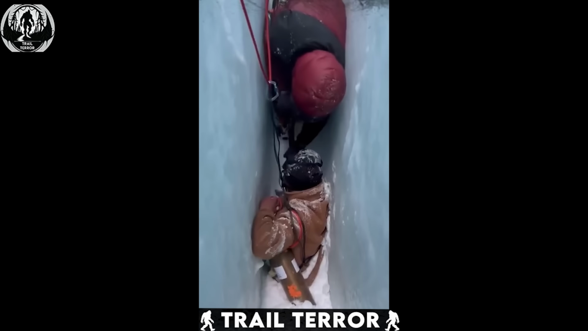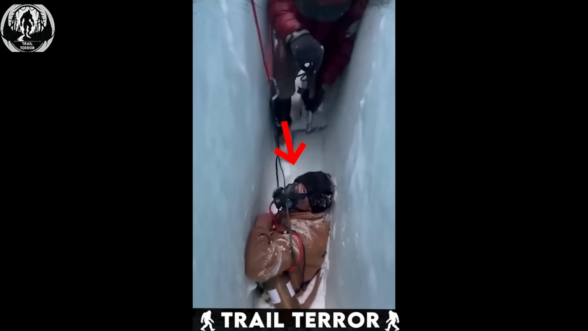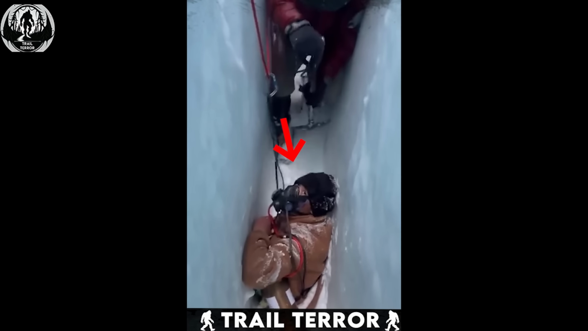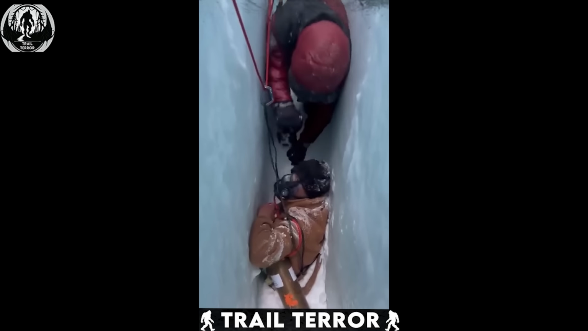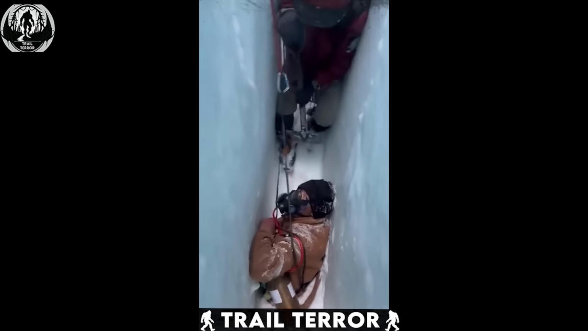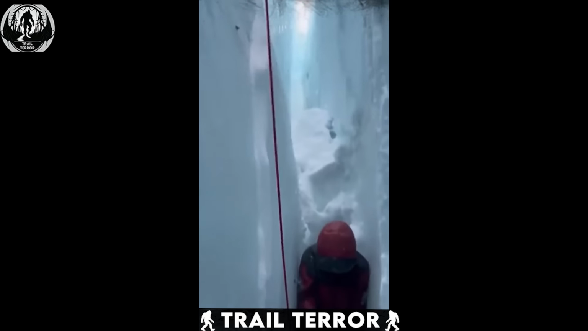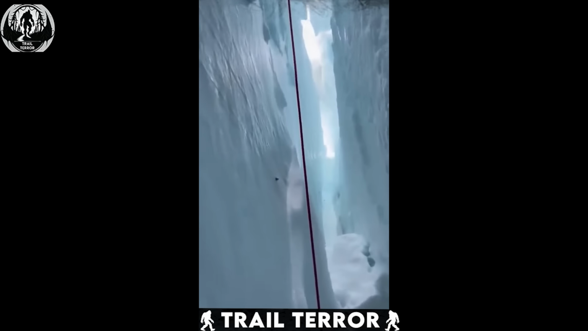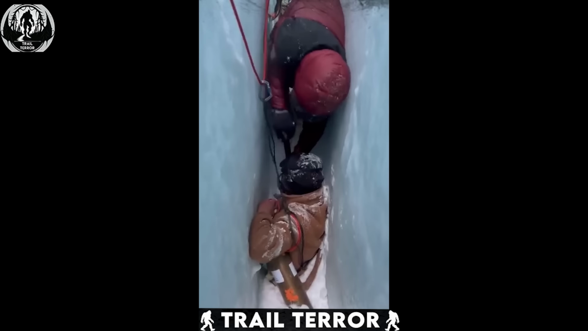This rescue video shows the dramatic moment when a skier falls into a 60-foot deep ice crack. The rescue team uses shovels to free the skier from the surrounding snow and ice. The crack looks incredibly narrow, barely wide enough for the rescuer to squeeze in. It's a miracle the skier survived the initial fall, but now the focus is on getting him out safely.